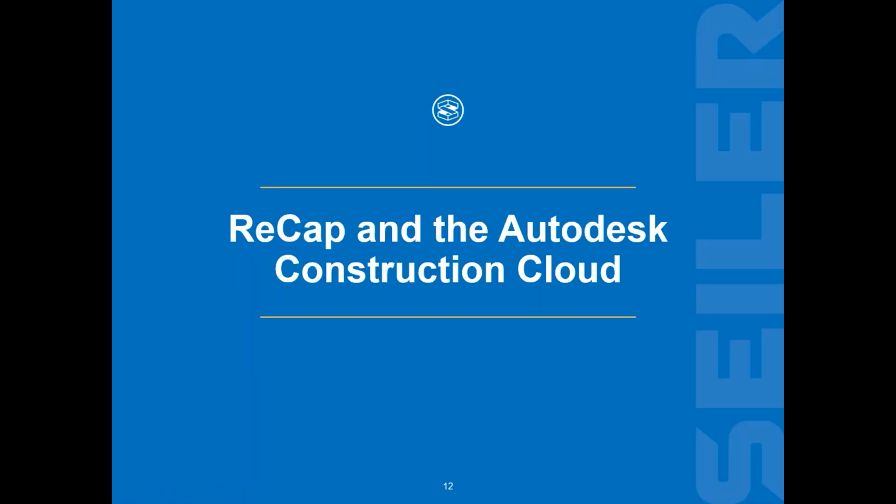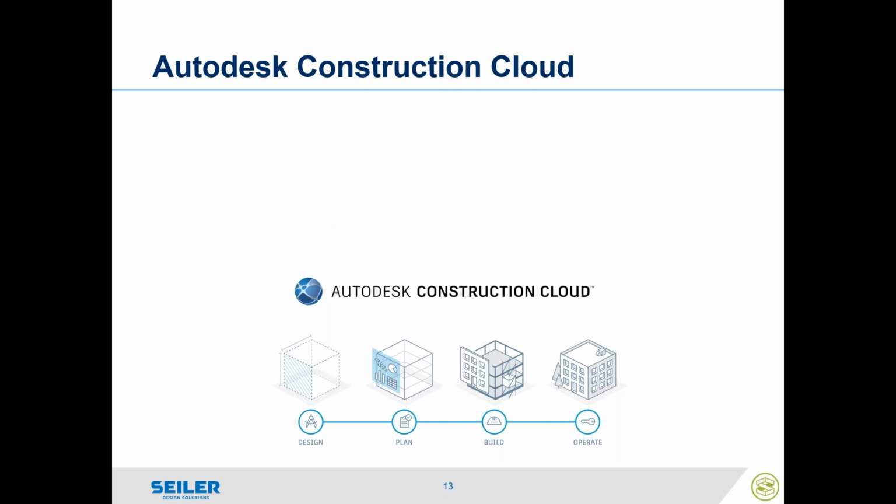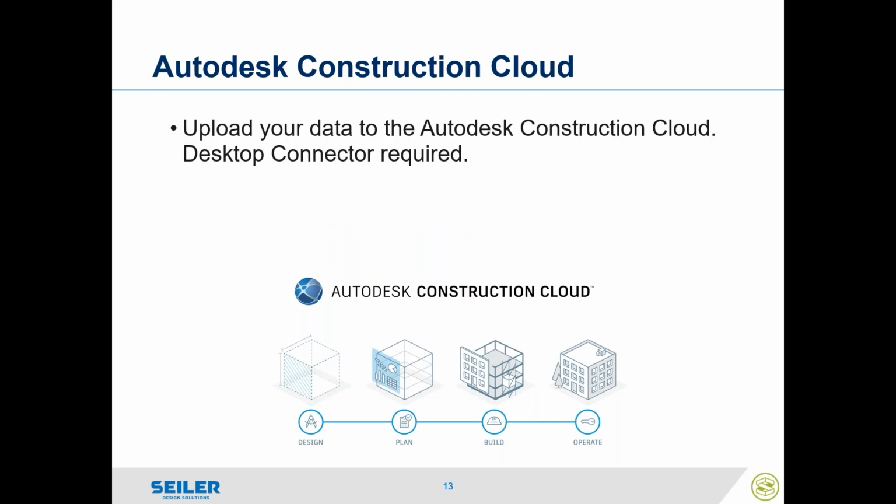Then we're going to talk about ReCap in the Autodesk Construction Cloud. So what is the Autodesk Construction Cloud? It's similar to what you would see with Trimble Connect. You can upload data, including AutoCAD drawings, Civil 3D drawings, Revit models, and use it as a basis to hold those models. So if I'm collaborating amongst intra-office or multiple offices, working on Civil 3D or Revit, I can actually host those files in the cloud, open them and work on them and file lock them from the cloud, use Sheet Set Manager in the cloud, print and publish in the cloud, and maintain everything up there.